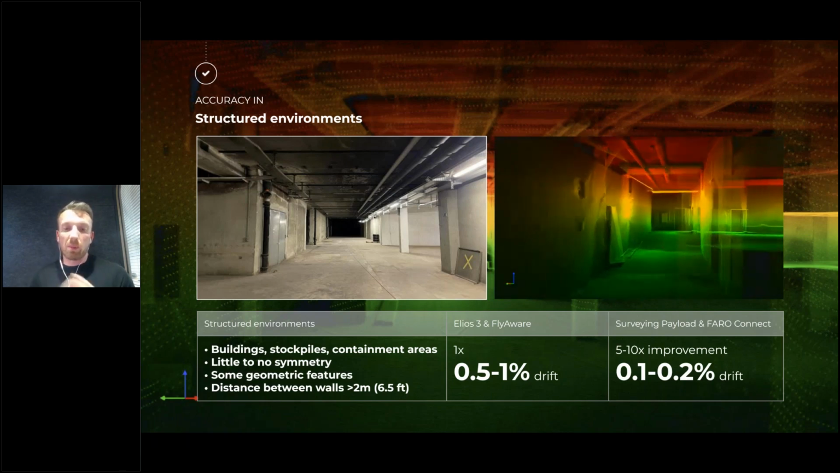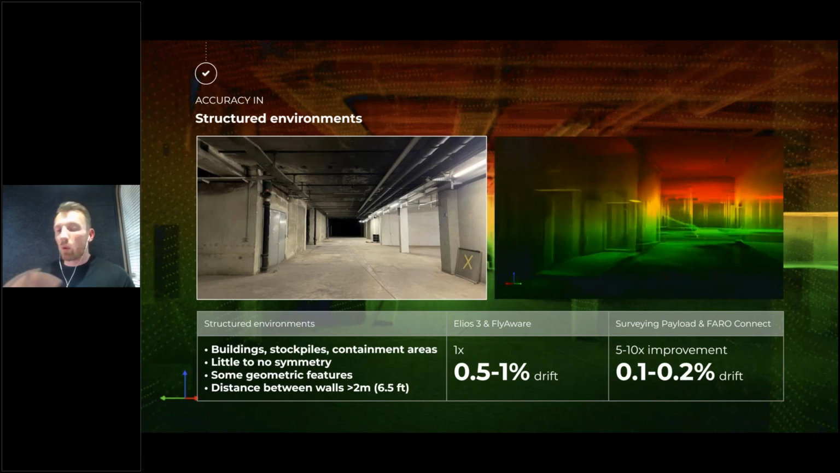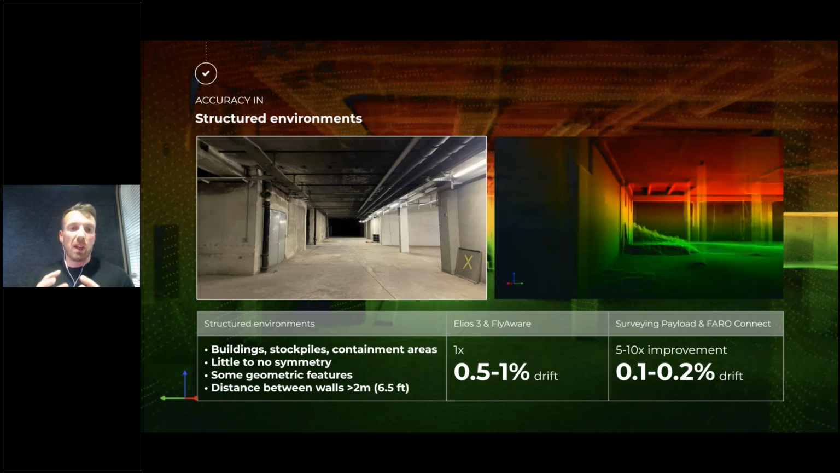Compared to that, with Elios 3 and Flyware that we had before with a standard configuration, we're more in the range of 0.5 to 1% of drift when it comes to this type of structured environment mapping.